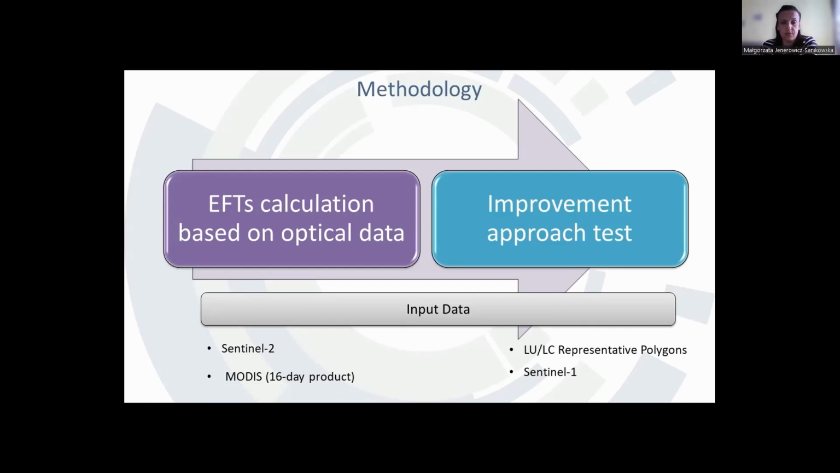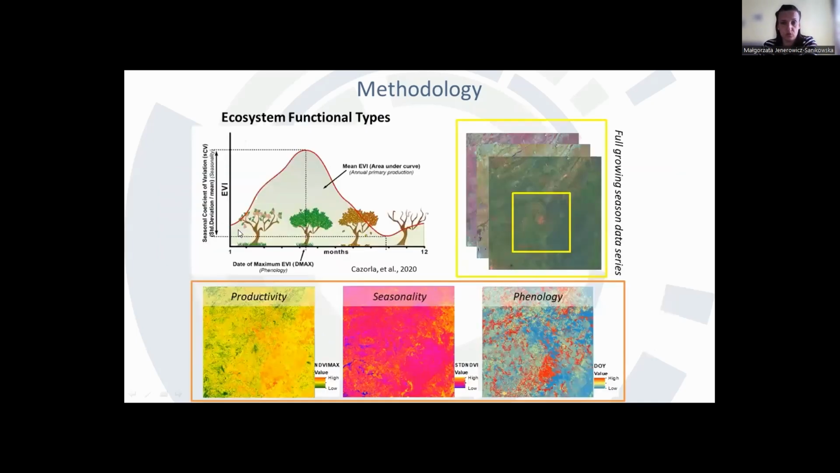The second step is the so-called improvement approach test, which is based on polygons representing major land use land cover classes and Sentinel-1 radar data of 10 meters spatial resolution. You have already seen this description or similar graphs in Lluís' presentation, but maybe someone joined us right now, so I will go through this part.